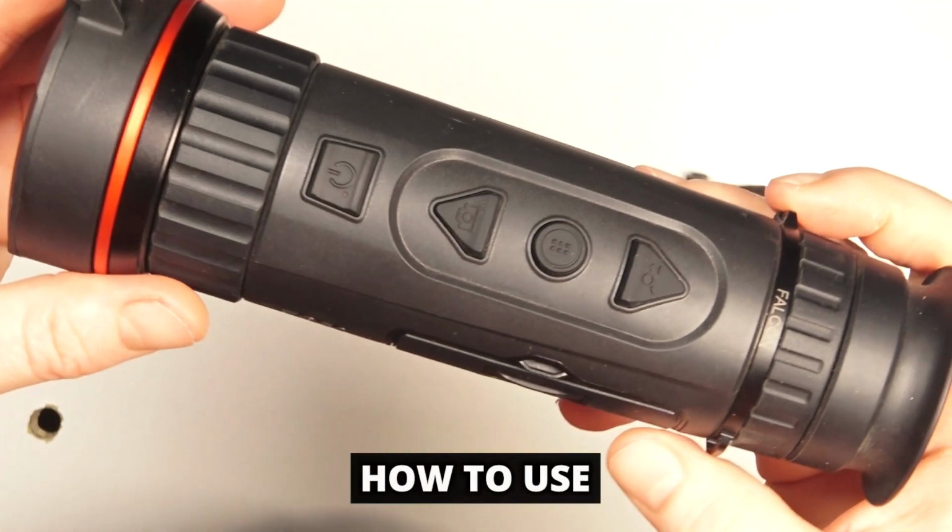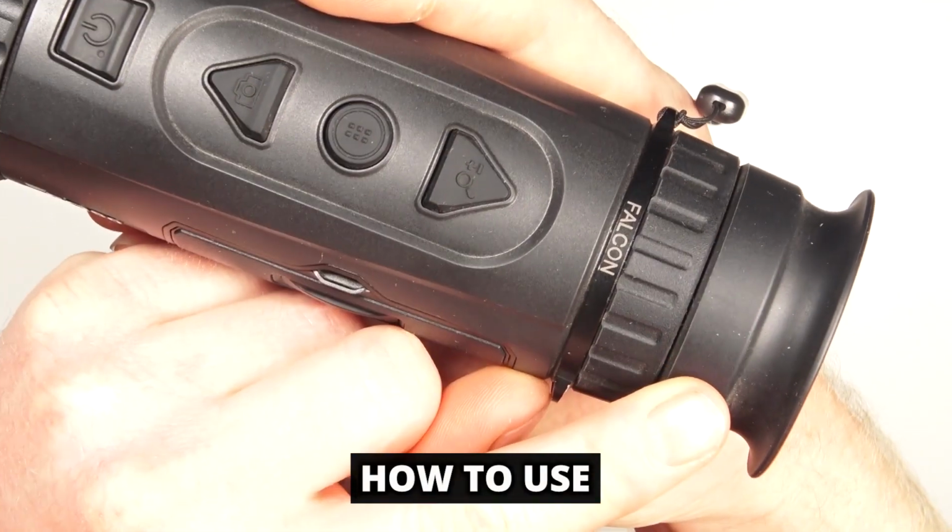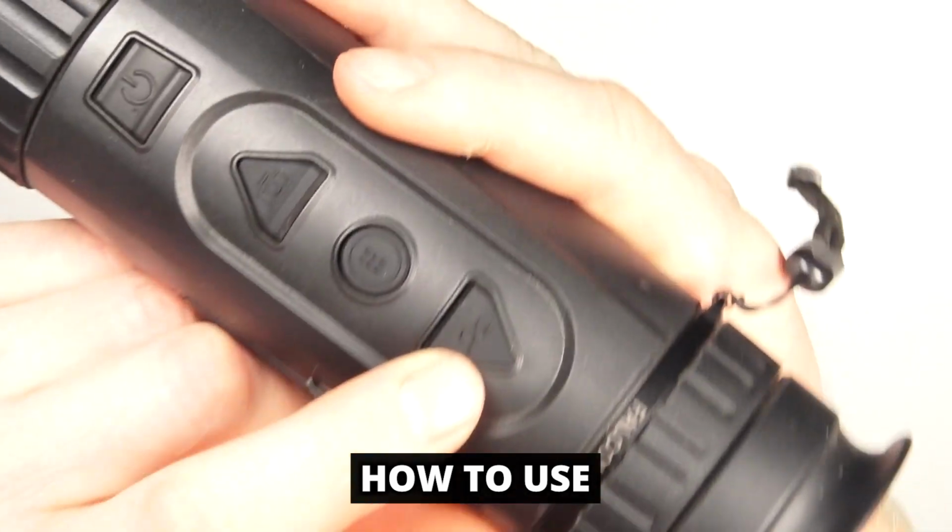All right, let's take a look at button placement and how that all works. So at the front here, close to where your eye sits, we've got the zoom button.